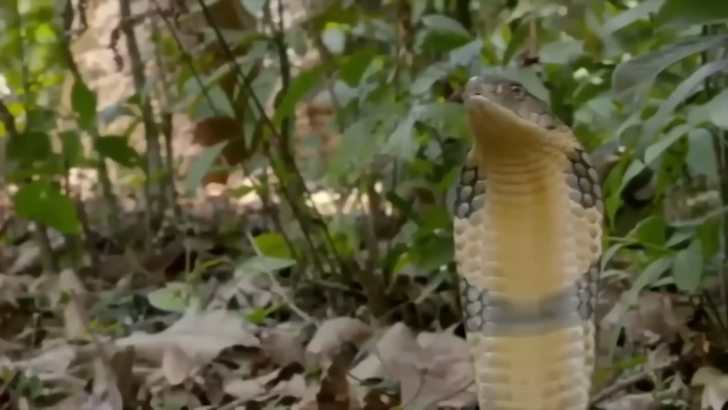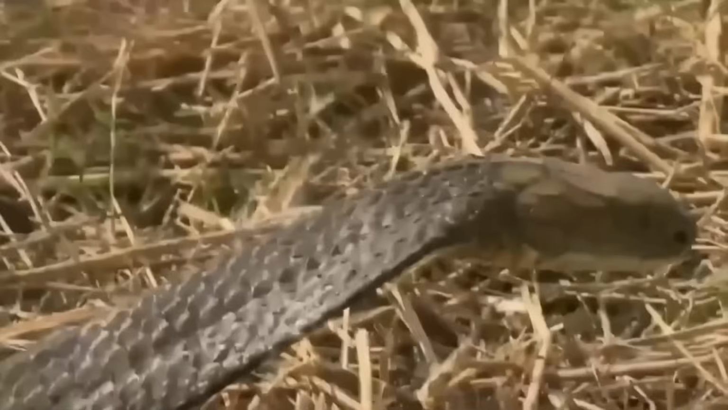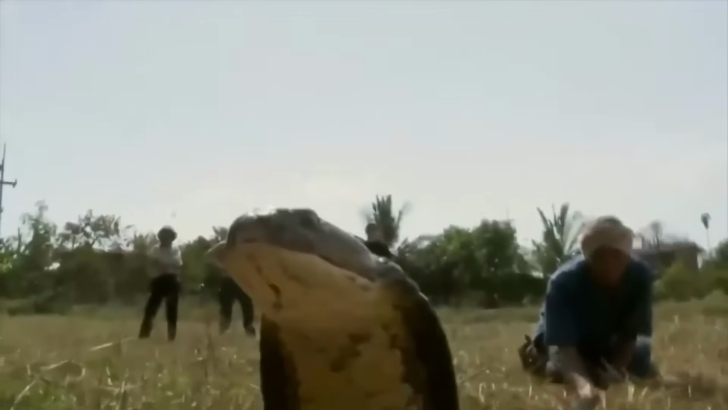So if you ever come across a king cobra in the wild, just remember to give them the space they deserve and admire them from a safe distance. After all, it's better to be alive and well than up close and personal with one of these deadly snakes.